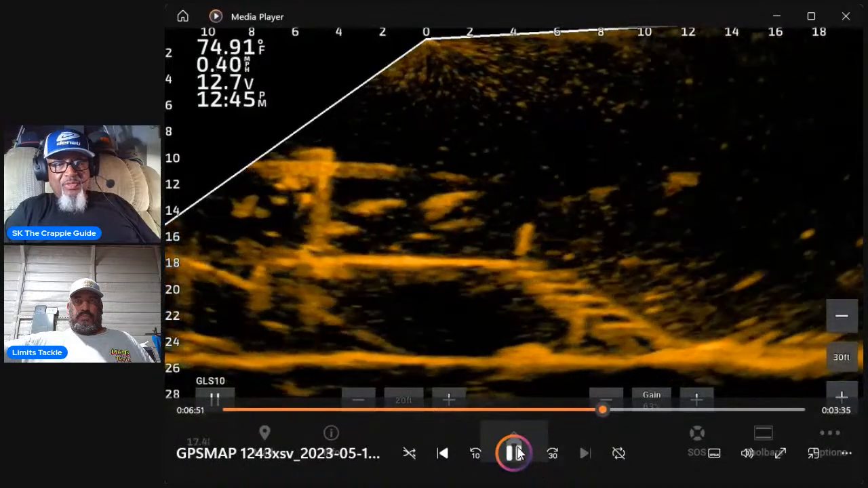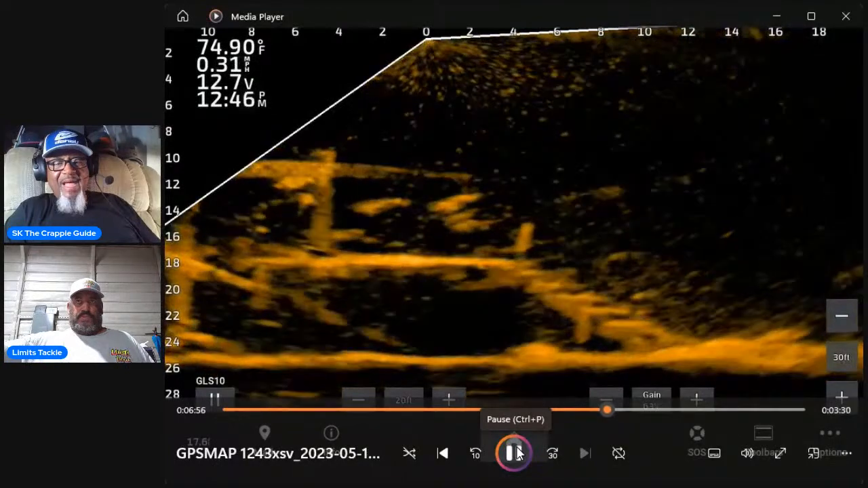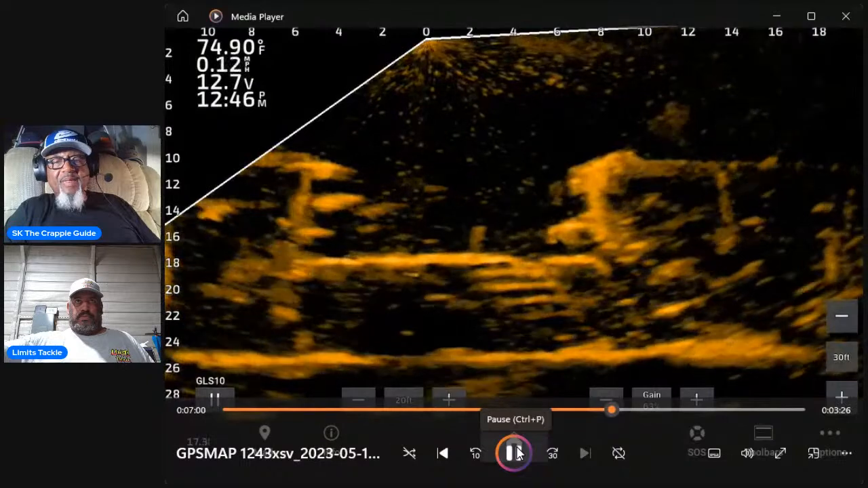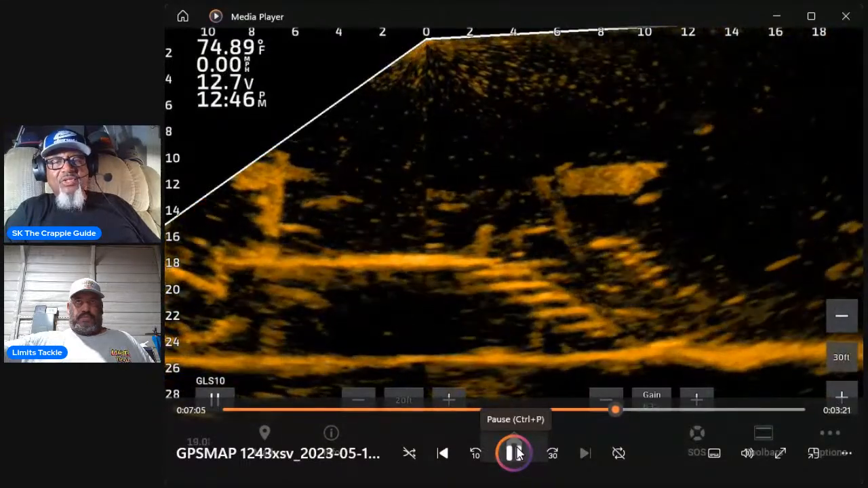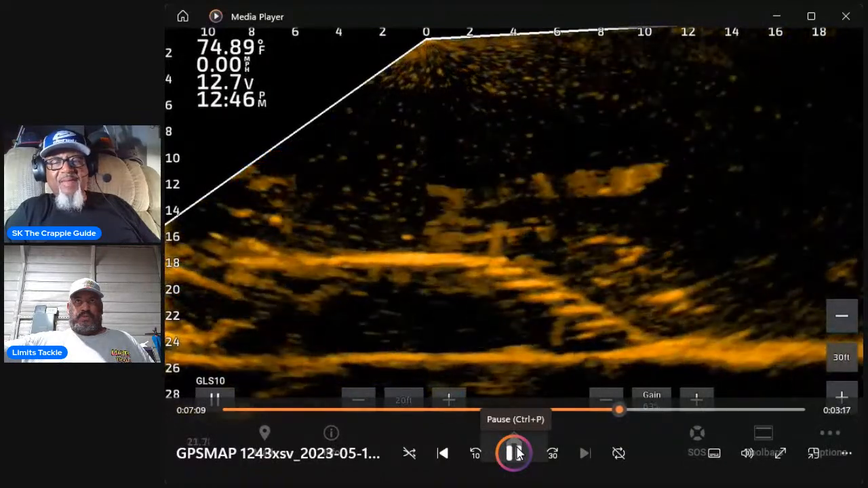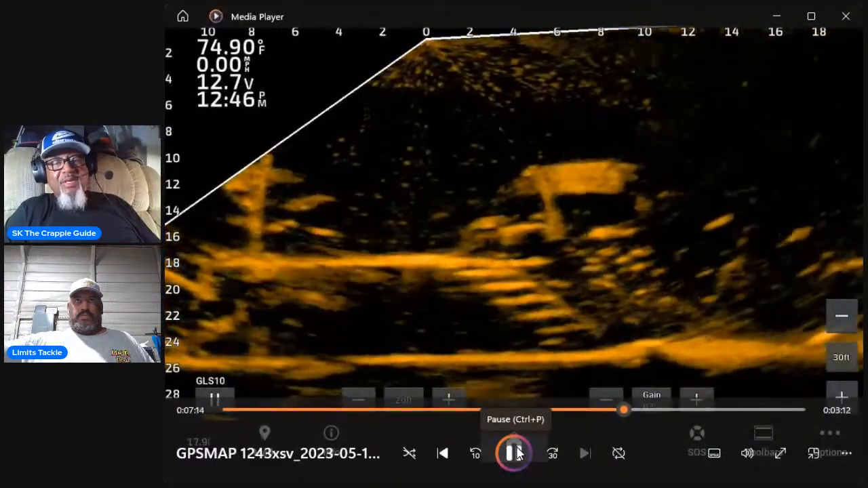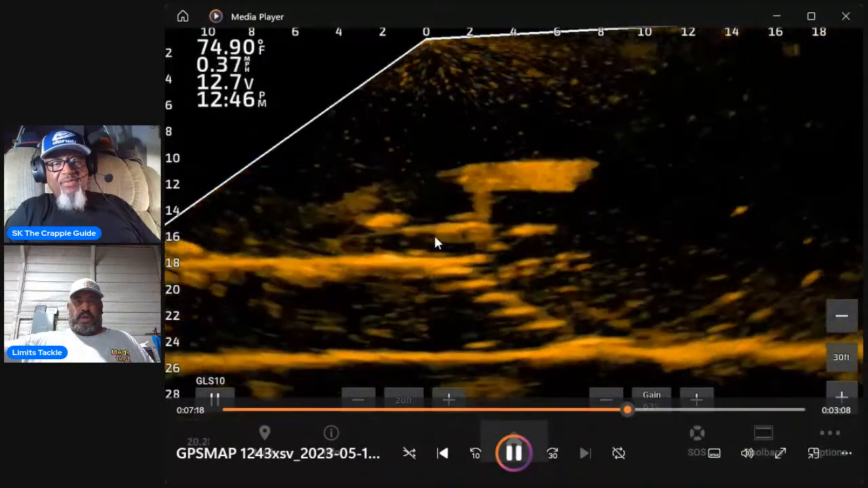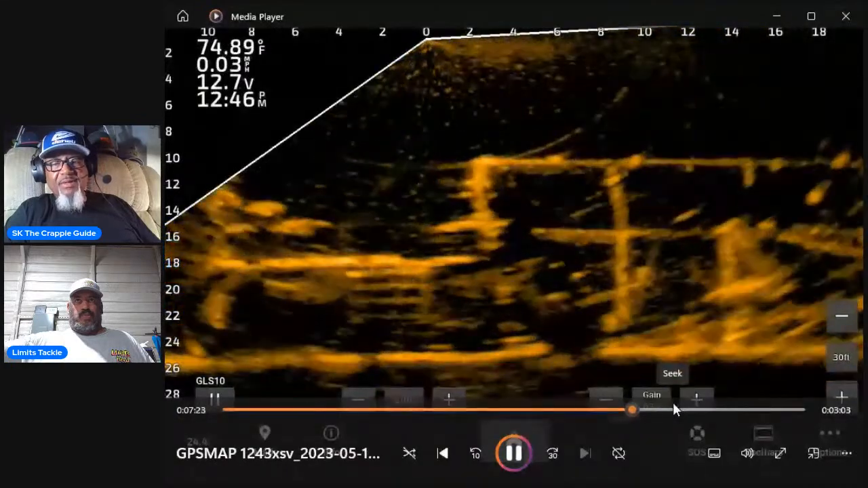Let me see if it's gonna show here in a minute. I got a scan of the steps back when I had side imaging. There was one little stick up that I thought had a crappie on it. But that's pretty cool seeing the steps right there, and I can see the steps on my side imaging too. Look at that big old catfish. This thing is just covered up in big catfish.